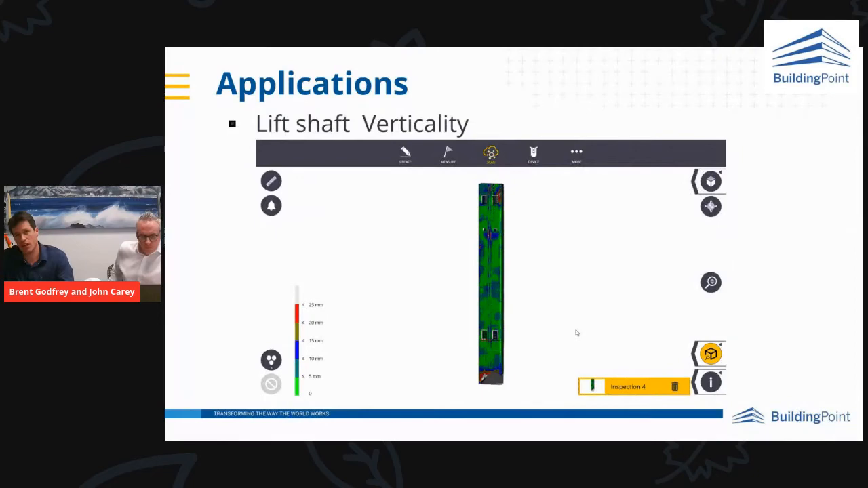Another great application is lift shaft verticality. We all know lift shafts are always on your critical path of your construction. They form the stability, the core of your building. So it's always under pressure. It's on that critical path. They need to go up first. And also, they have to be very precise. They have to be accurate. You tend to have a 30, 40 millimeters tolerance within your lift shaft all the way through, or else your car's not going to fit.